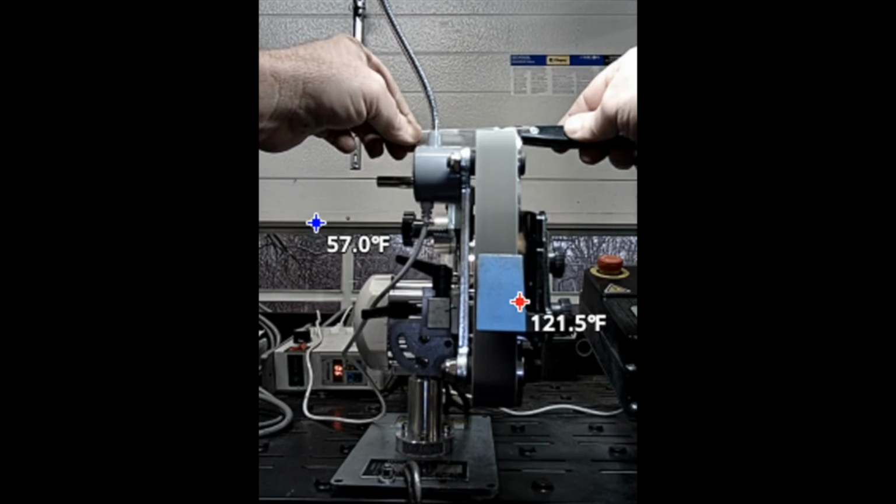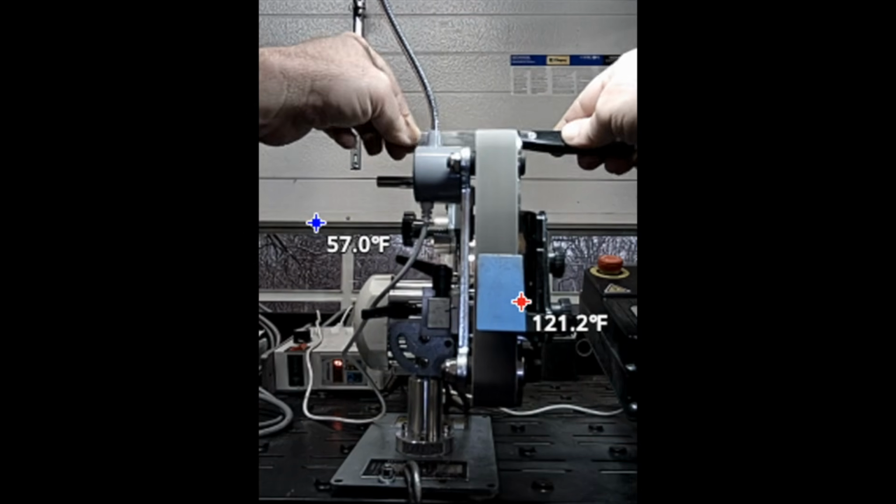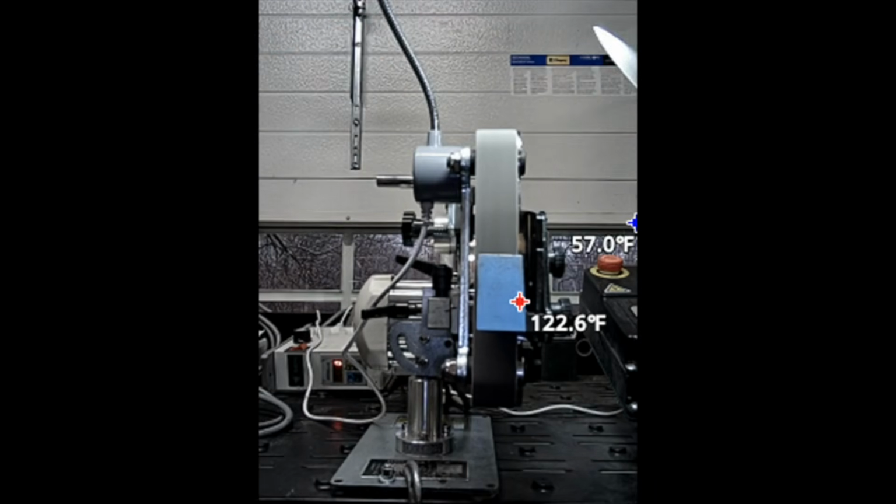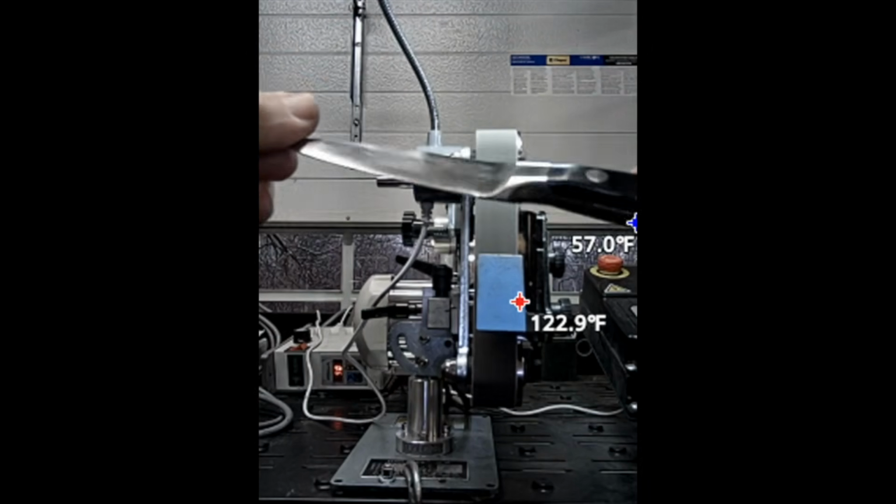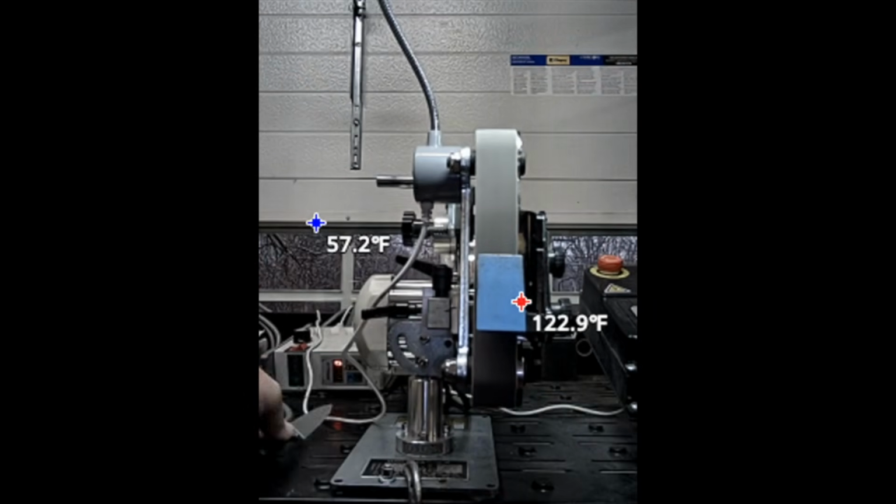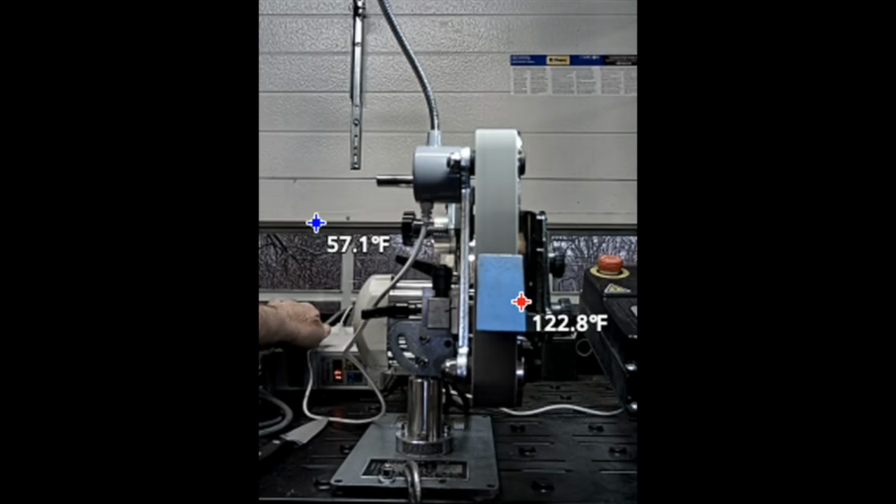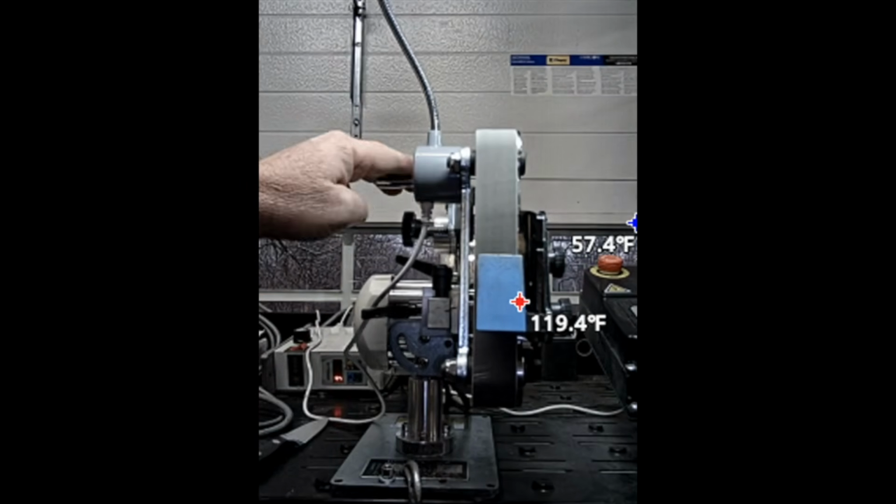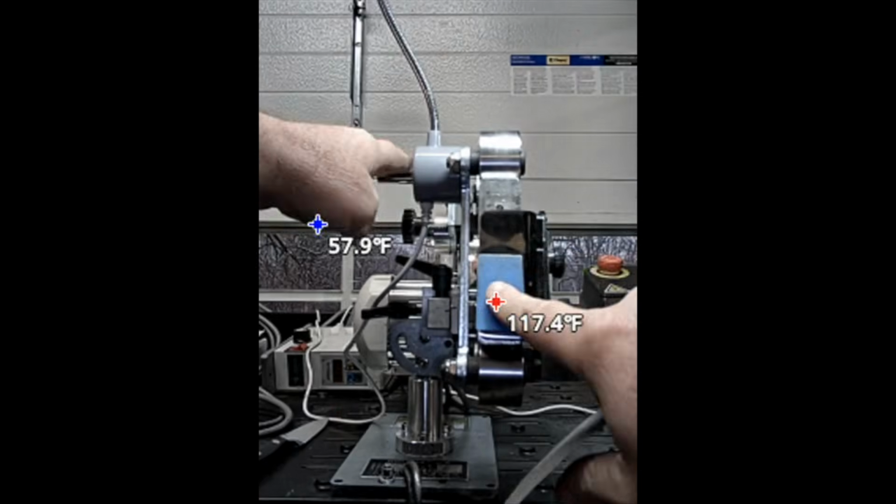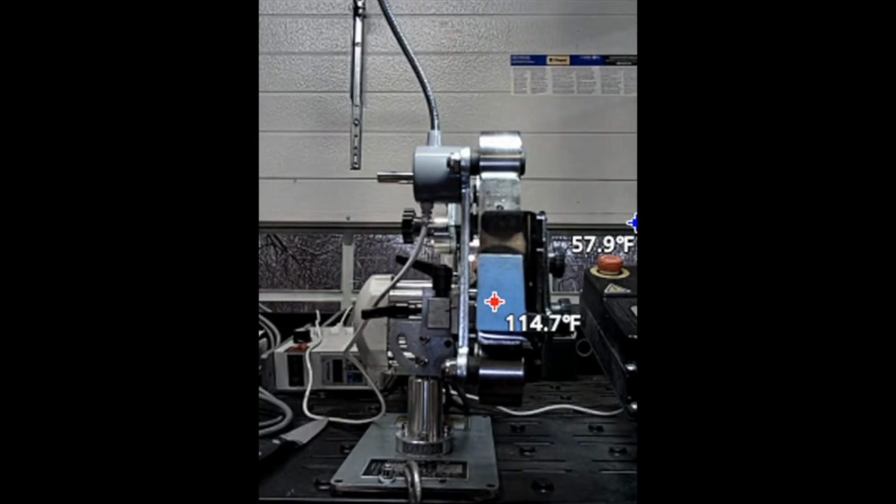And again, here I'm just smoothing out the bolster area on this knife. And you'll see when I pull away here, nothing. If it had been really hot and higher than that 122, it would have jumped to that knife. And we're not seeing anything there. It's kind of staying pretty steady at the highest temperature, just being right where the angle guide and everything is touching it, running at about 120 or so when it's under friction.